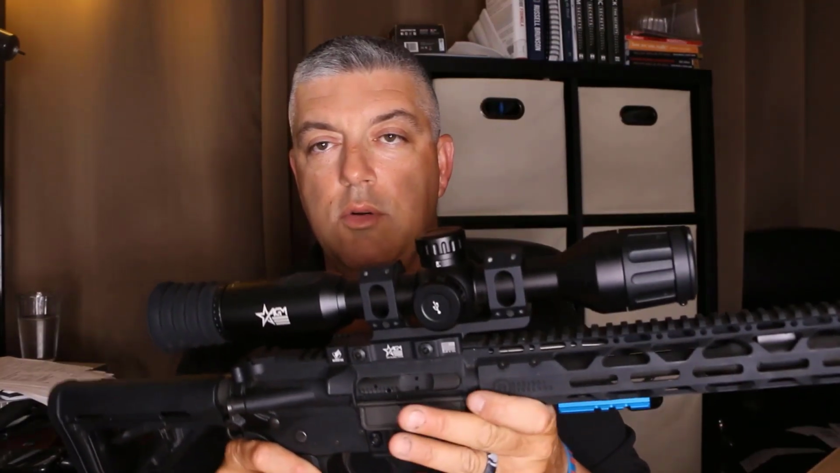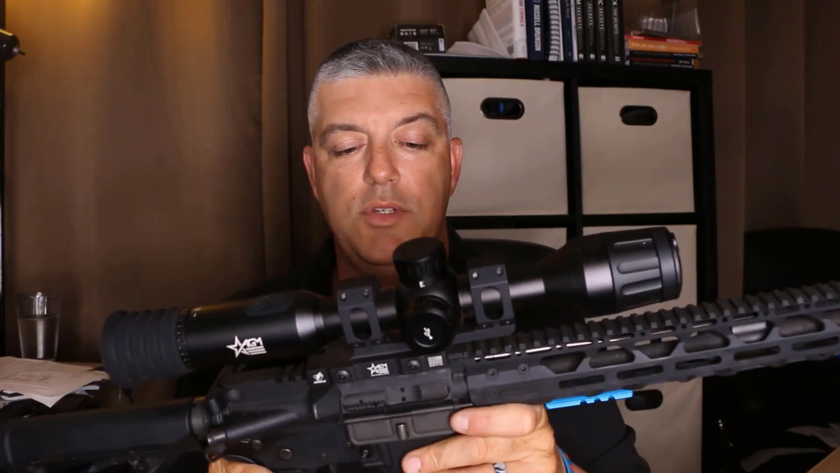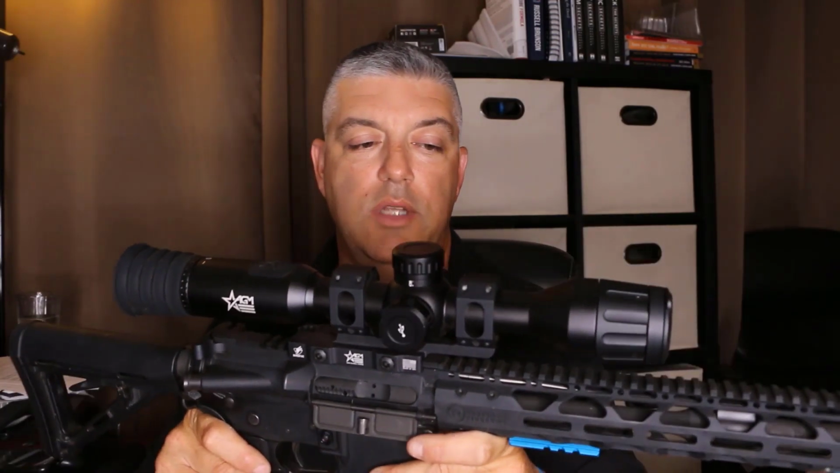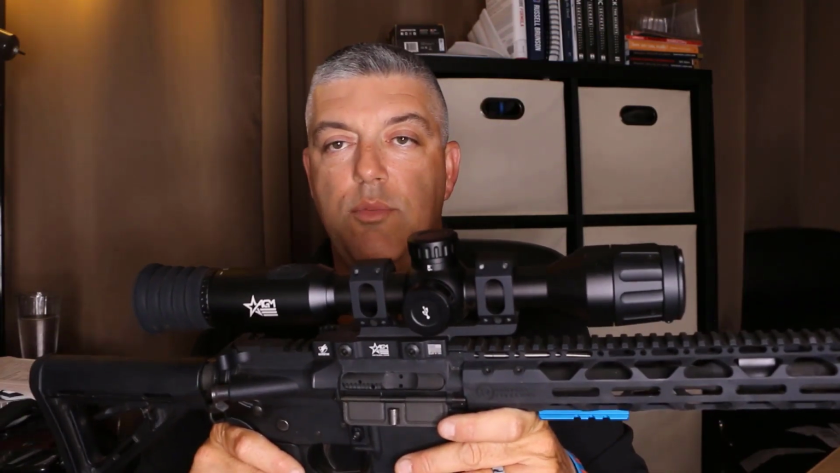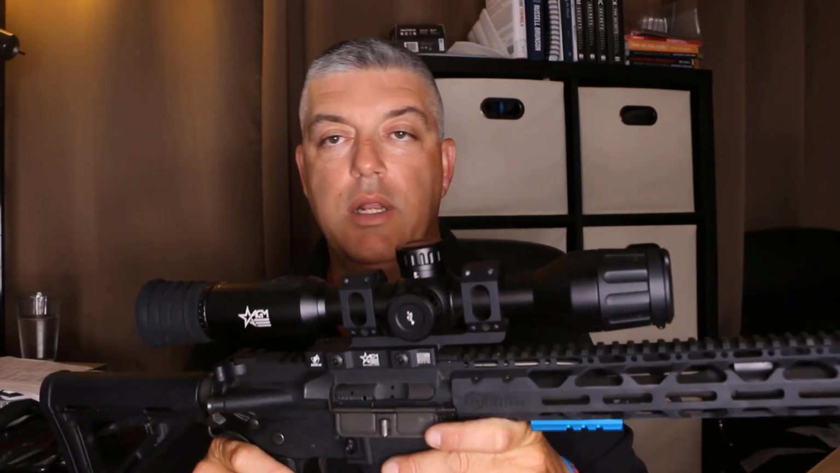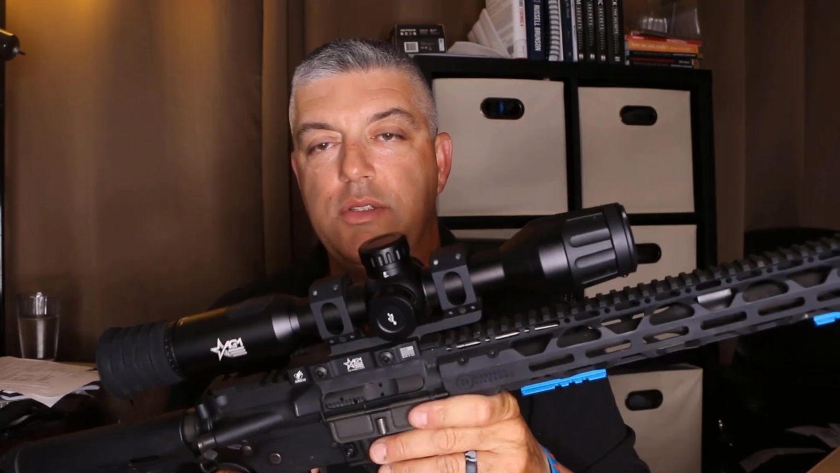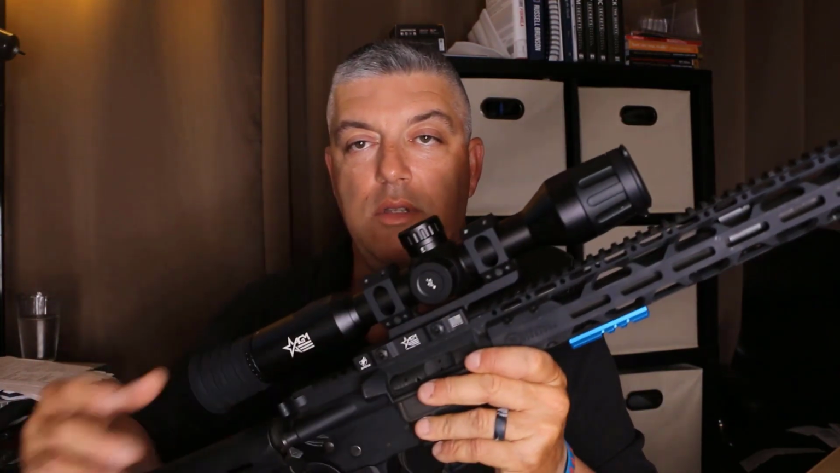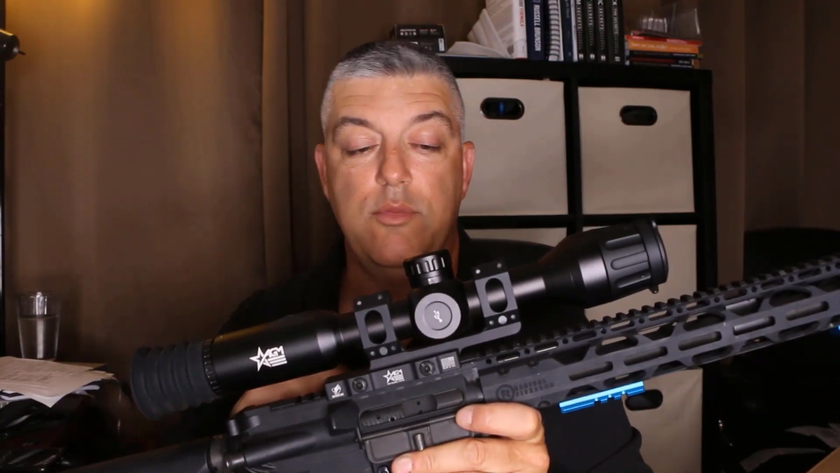This unit is also waterproof and shockproof, so it gives you an extra element of durability while you're out in the field, as well as not having to worry about the rain or anything. If a storm pops up or whatever, you ain't got to worry about it. The Adders also have a dual battery system, with an internal battery which has about a 15-hour battery life. Very impressive battery life with this thing. I'm super impressed with it.